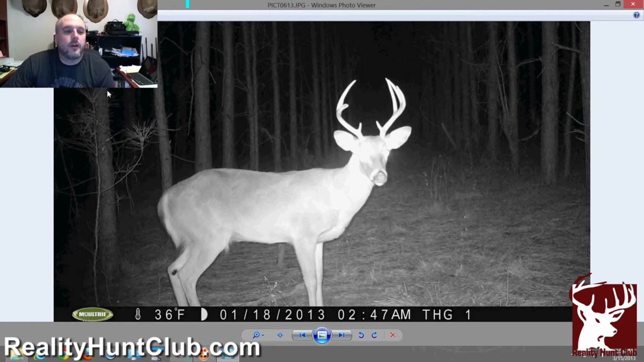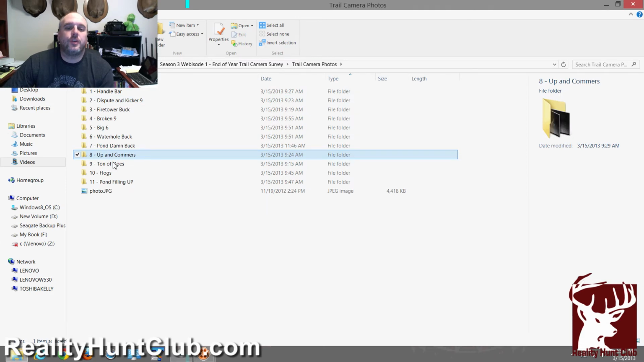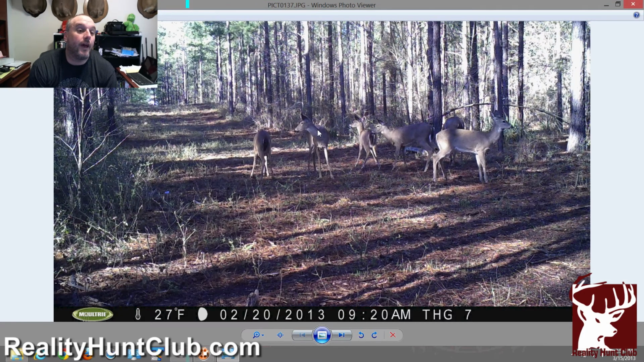Speaking of the numbers, let's talk about the does. Now, last year we shot 15 does. The year before we shot 13. The year before that we shot 13. We feel like our doe density has really gotten a lot larger.